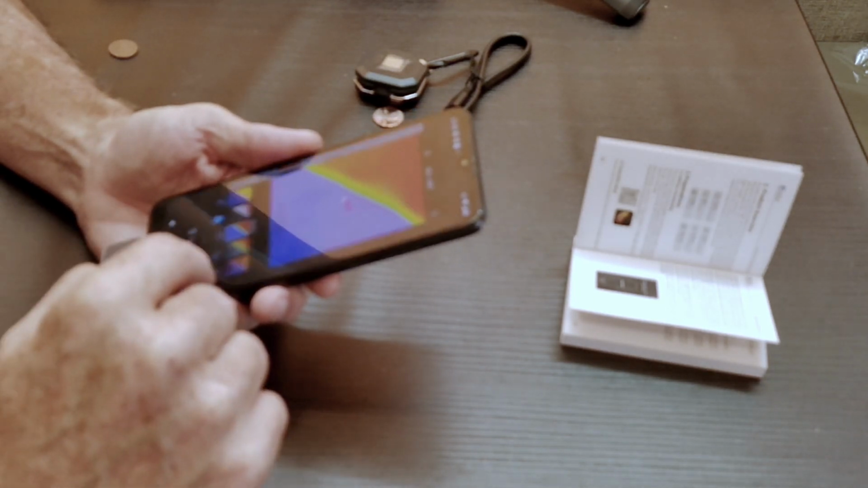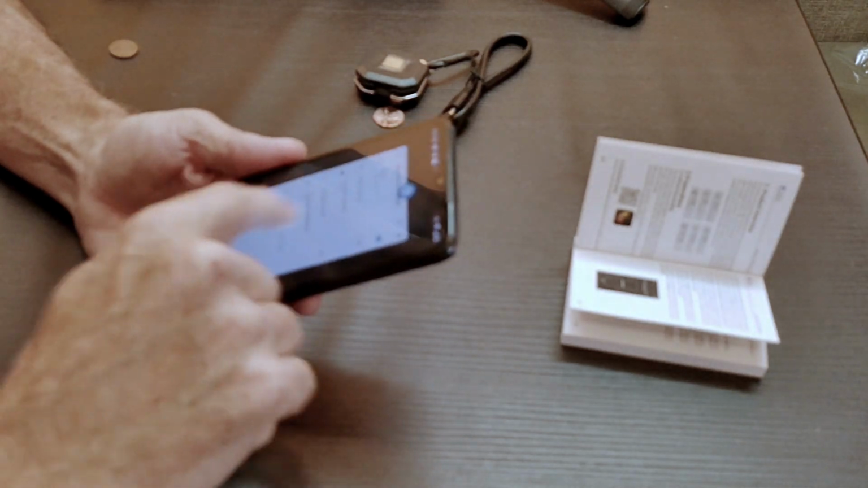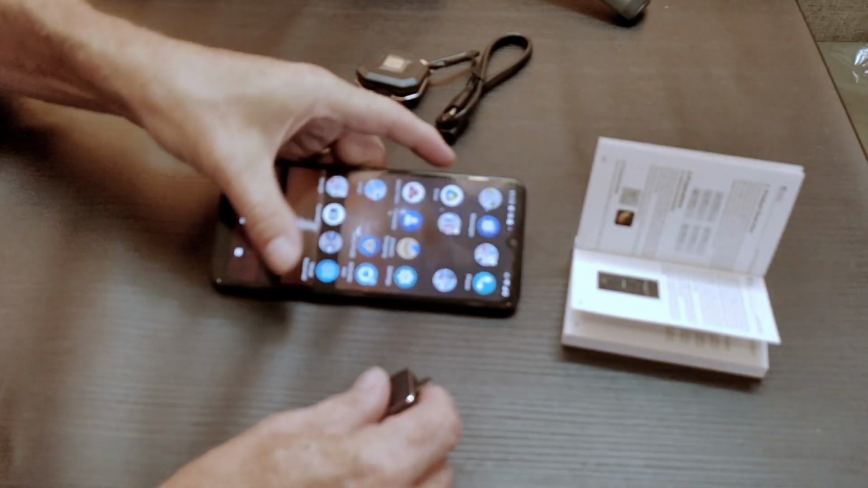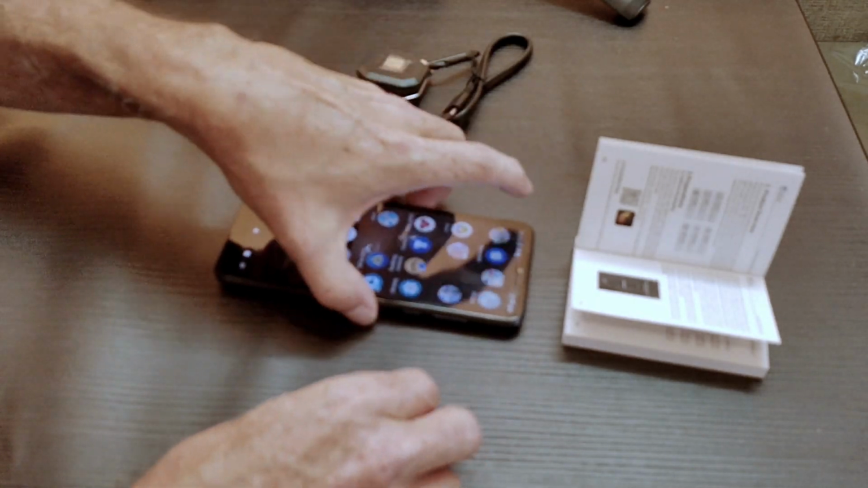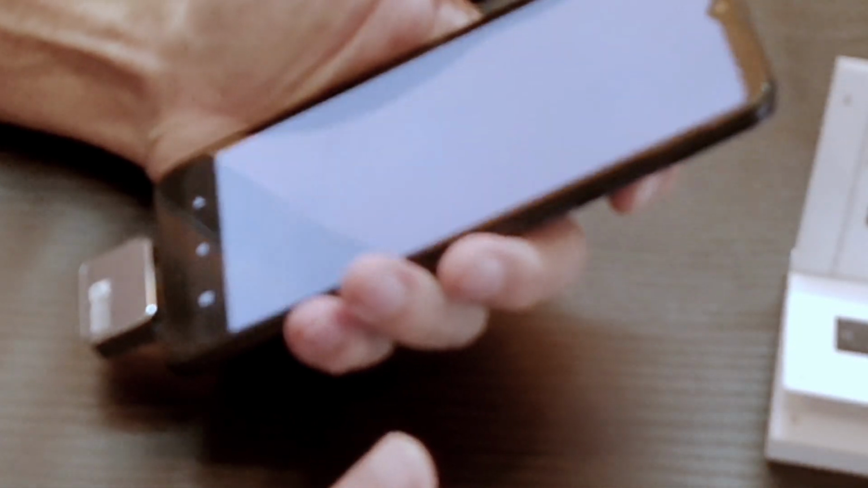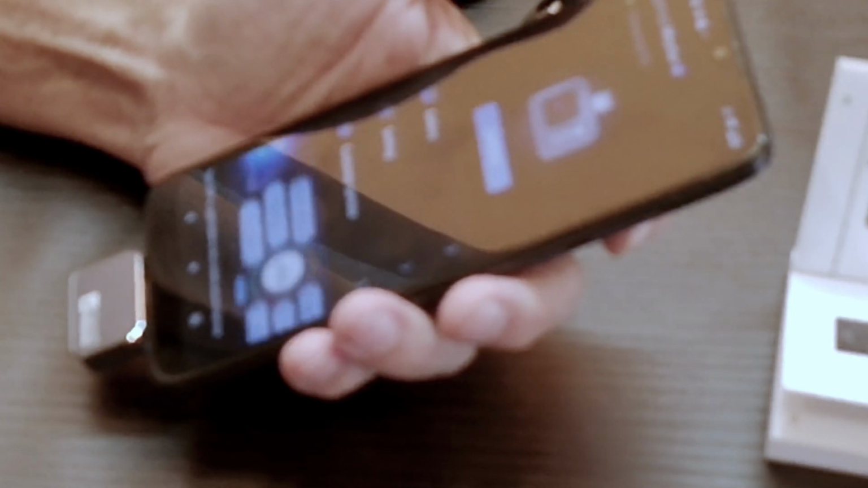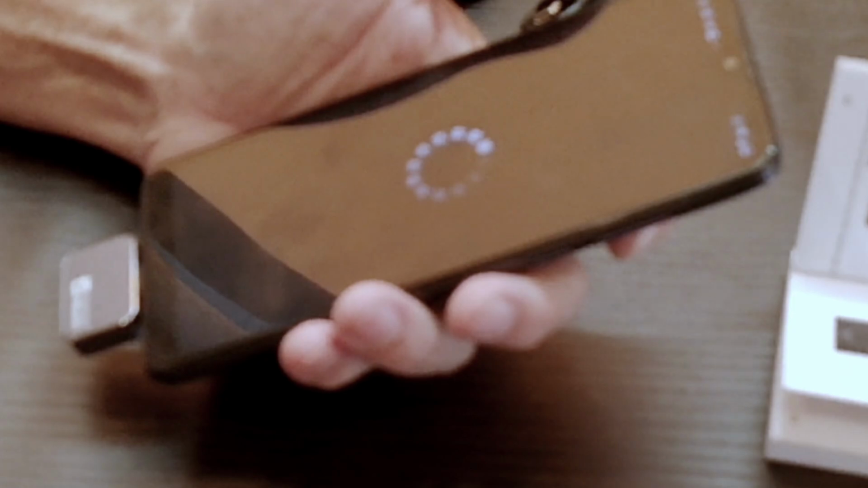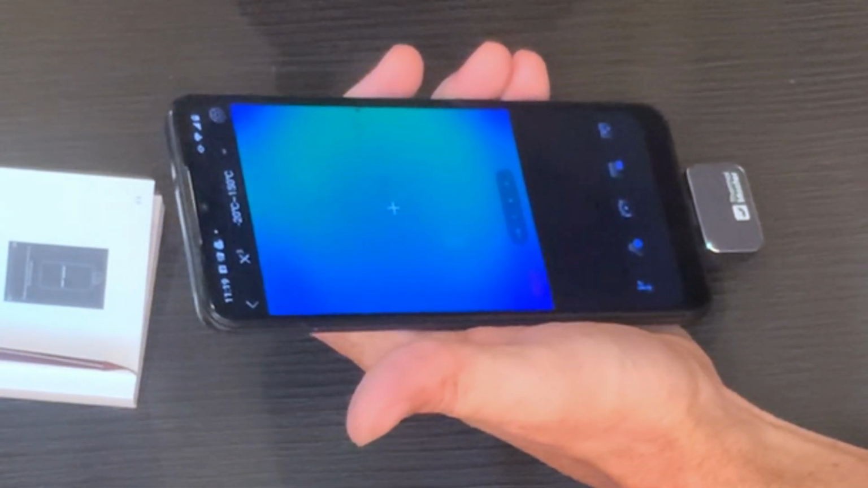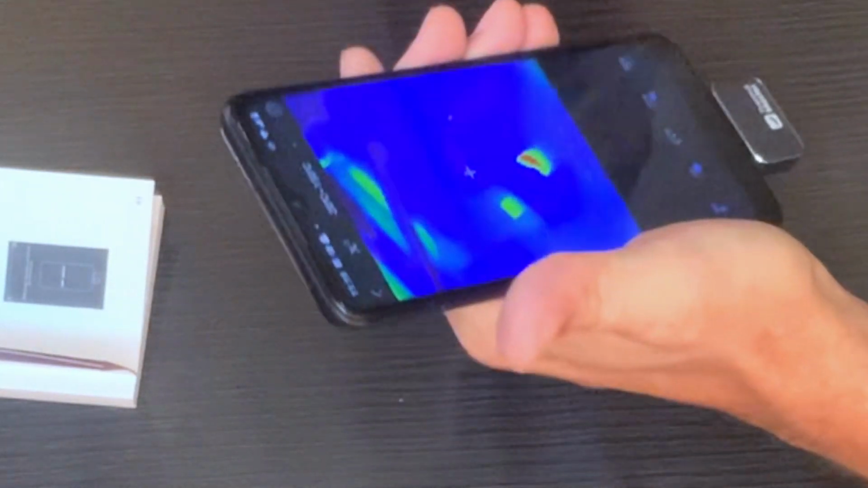And then I'm going to shut the app down, close everything, disconnect. And what I'm interested in is if I was in the field and I came in and basically just plug this in, would it launch the app for me? And that is what I was hoping it would do. It launched the app as soon as I plugged it in. I can now just click the camera button, and there we have it. We are back in action and basically able to do it.